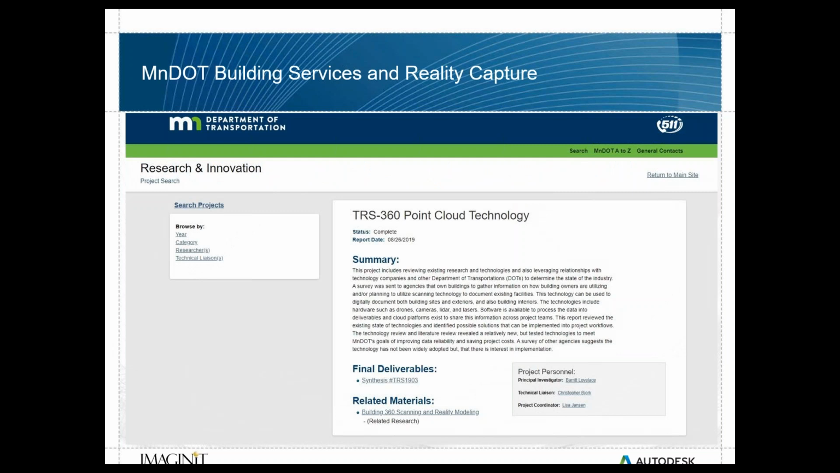Yes, so as an employee at the Minnesota Department of Transportation in the building services section, we were kind of tasked with the issue of identifying what these technologies are and how we can implement them into building services, because we're kind of starting on a blank slate. The amount of LiDAR scanning isn't something that we were using, and the technologies were all new.